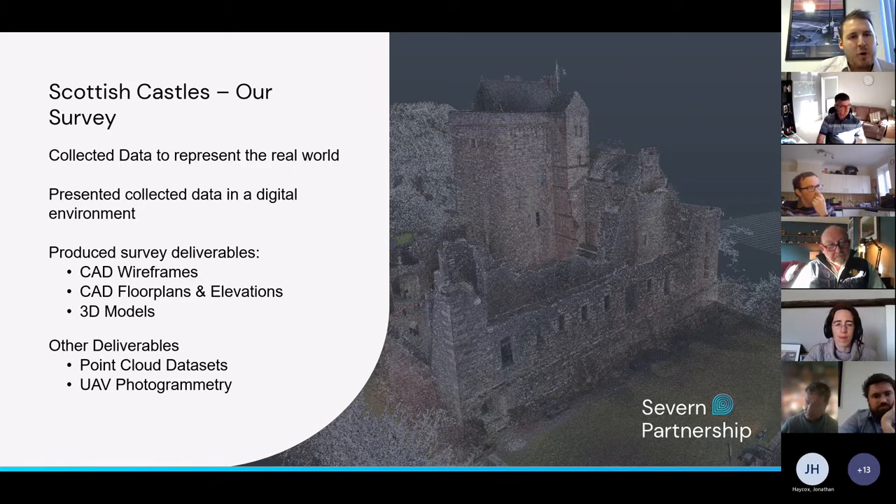We also delivered 3D models and the raw and processed laser scan data, but like Giles said earlier, it's coming to a point as to how usable that information is for everyone looking at it now working from home. They haven't got big, powerful PCs, so it's a way of sharing that information and making it usable to them.